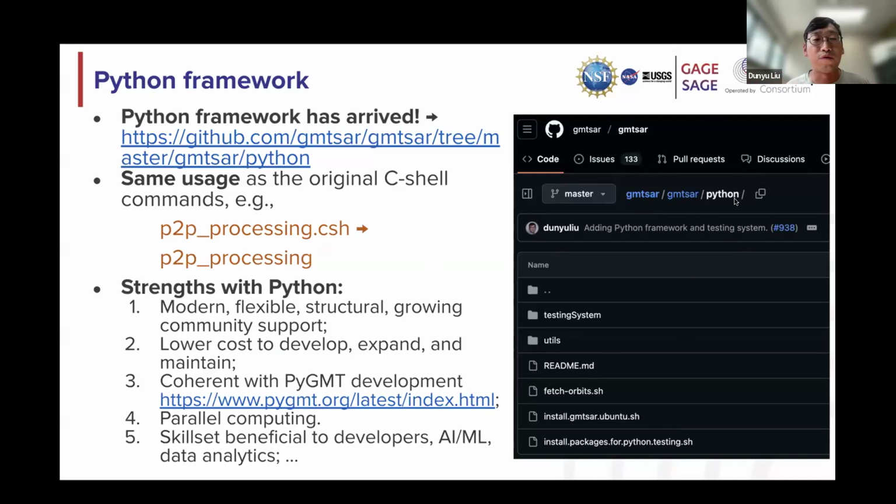And so for smooth user experience, we actually keep all the naming conventions and usage the same as the old C shell scripts. So the only change here, for example, the top level p2p_processing.csh, that's the old one. And with the Python one, we just eliminate the .csh. So if you want to use the new Python version, if you want something new, there should not be any issue. It should be a smooth user experience.